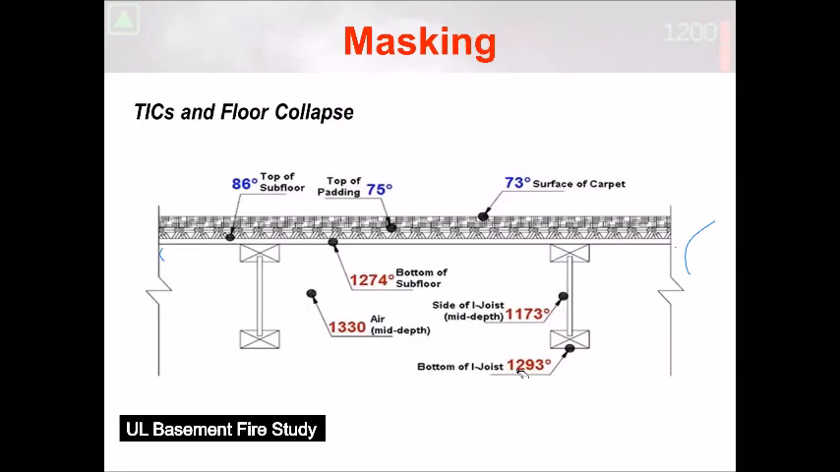Masking is something that UL NIST discovered in their basement study. Essentially, they had a decent fire burning underneath the floor. Their temperatures were significant, as you can see, and then they looked at the thermal imaging camera, and this is all they were seeing right here, 75, 73 degrees. So the point here is don't rely on your camera for everything. We still have to use our situational awareness with our human eye, our natural abilities, and our skills, because you might think the TIC is telling you it's good to go, and carpet can hide a lot, and then now you're taking a ride to the basement.